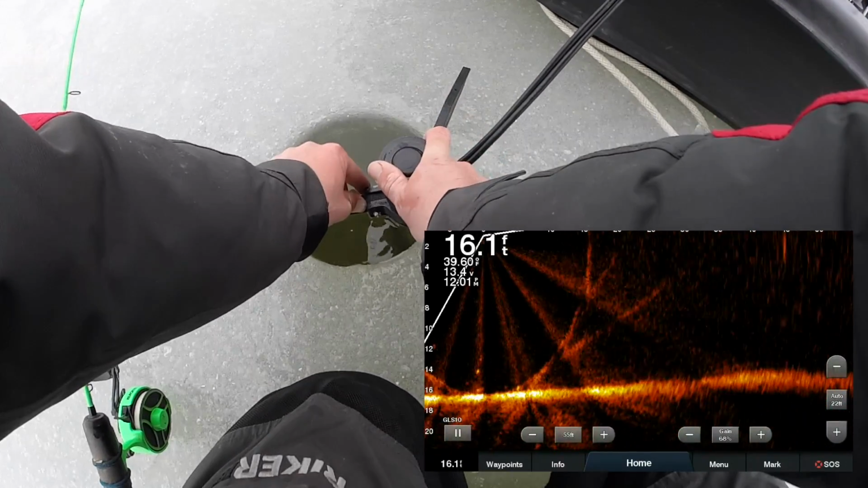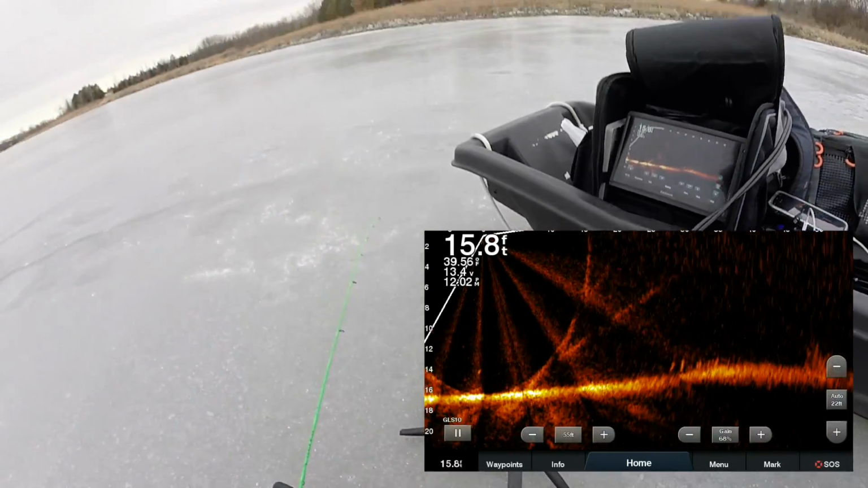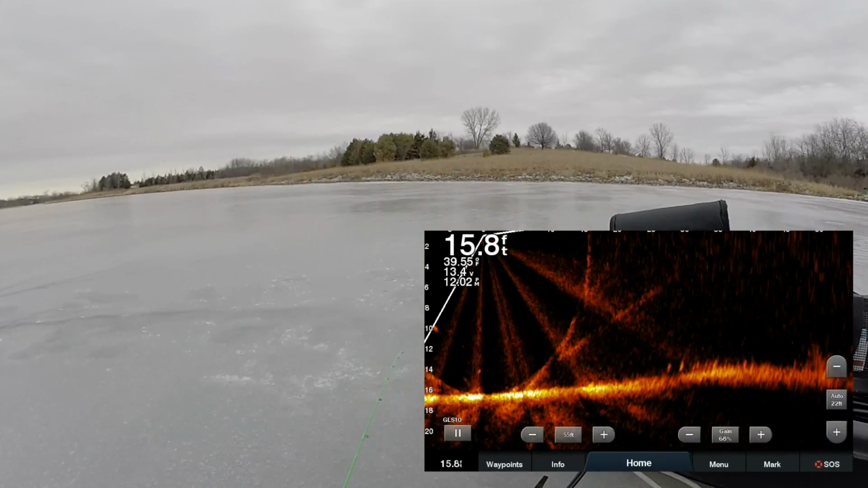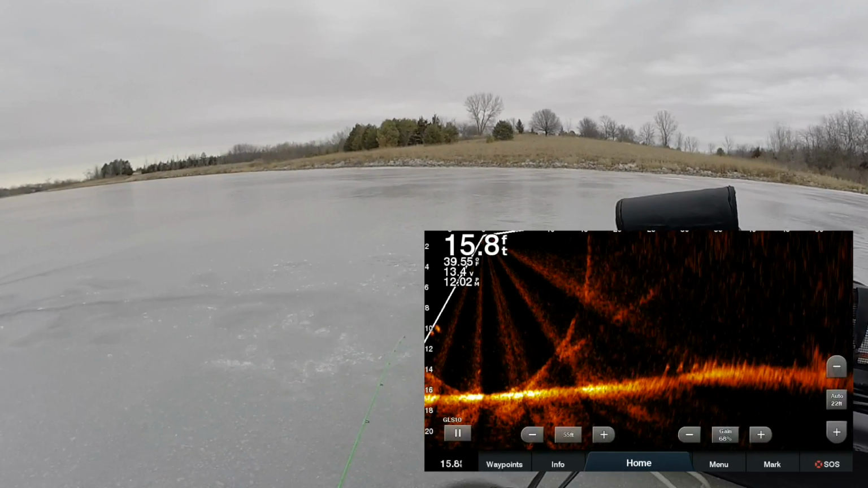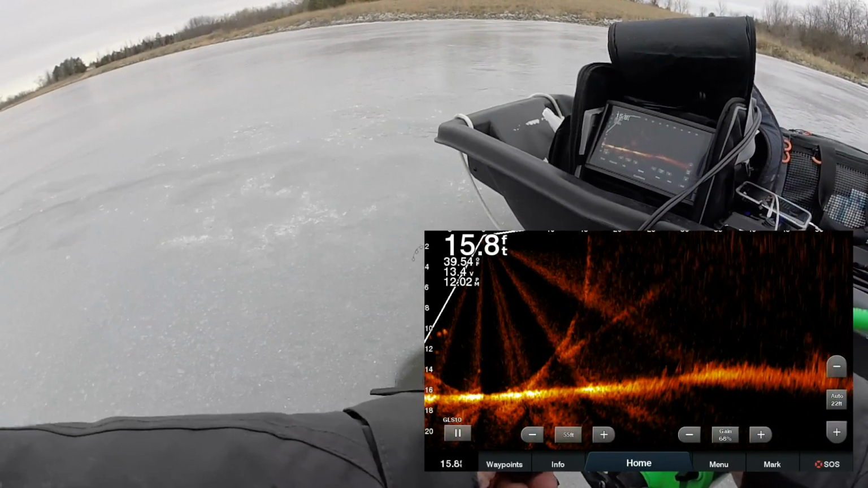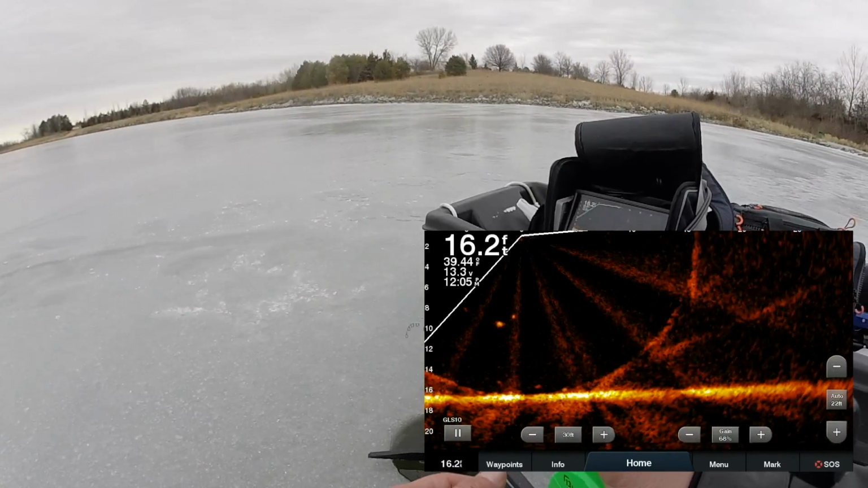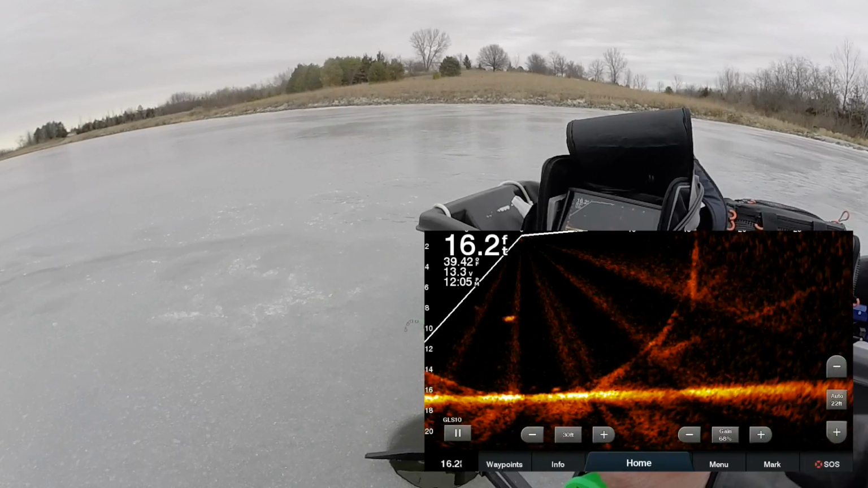That looked pretty good. But yeah, I'm gonna briefly stop recording on Panoptics. I'm gonna drill a few holes off in the distance where you see those bigger marks. Actually, no, I'm not, because there's stuff coming. There's one on the bottom, but I'm gonna go for the high flyers. Better fish.